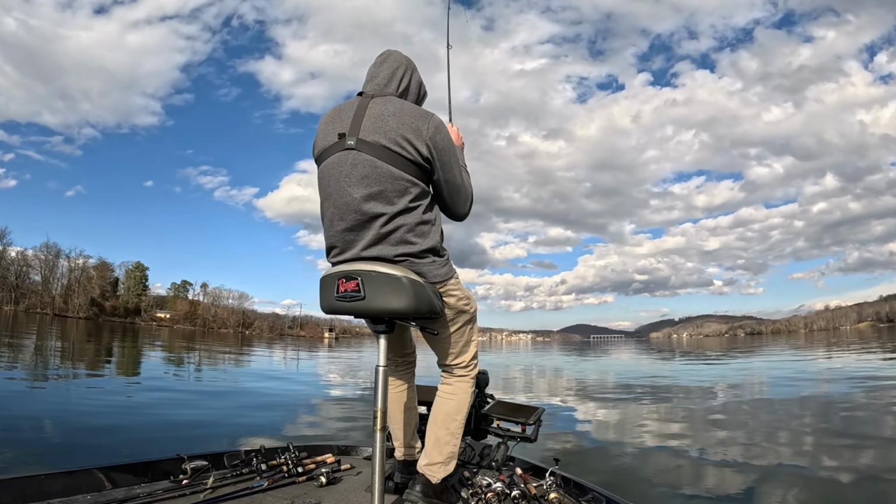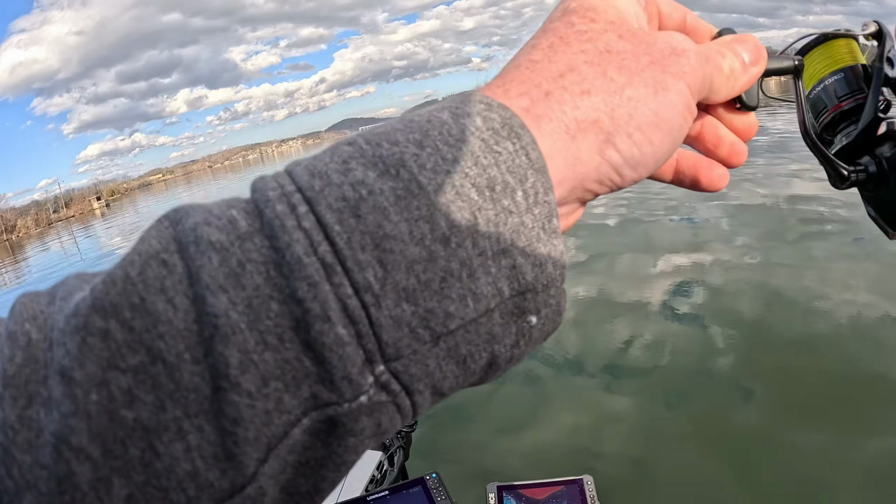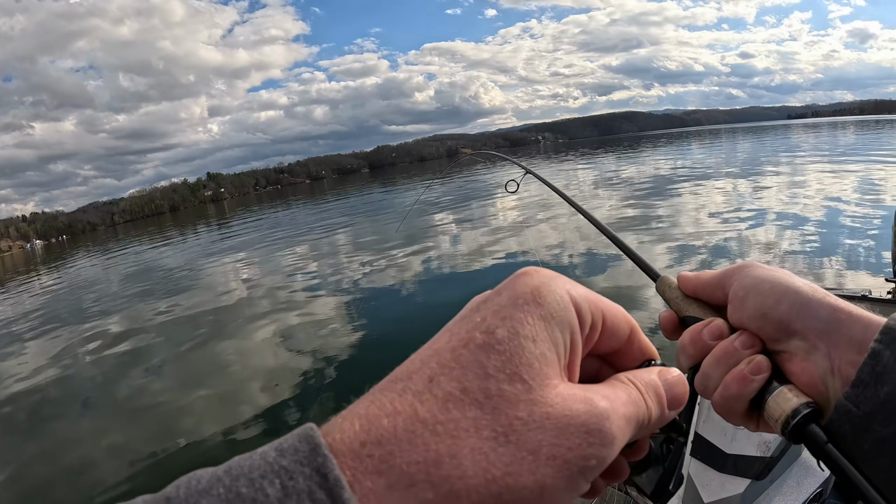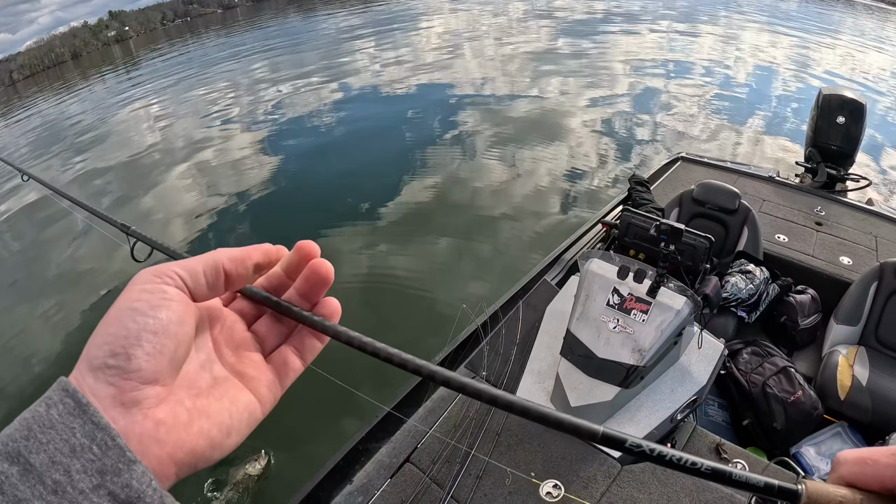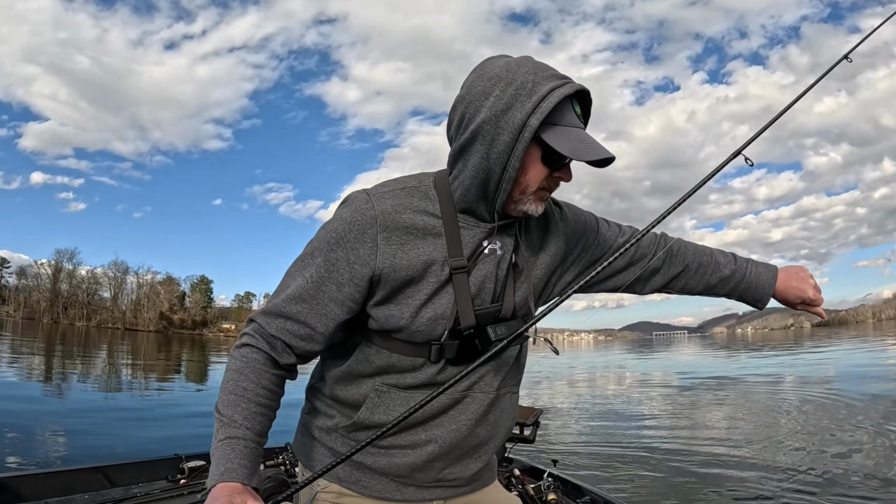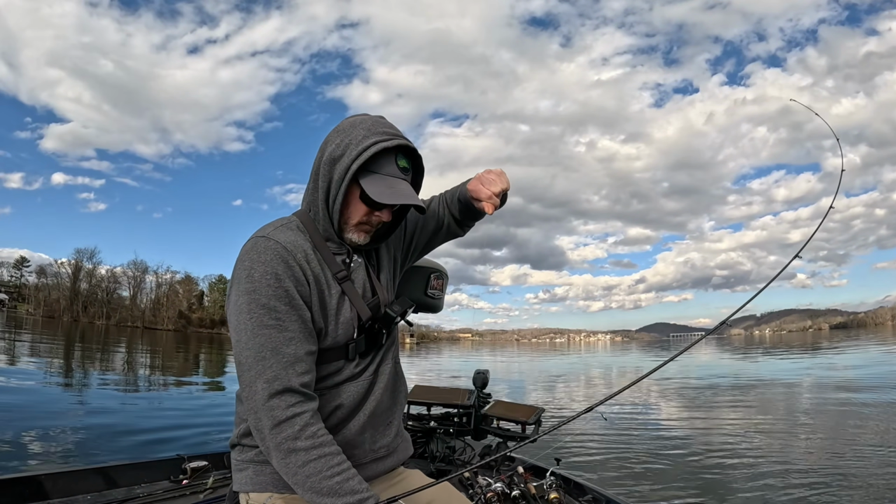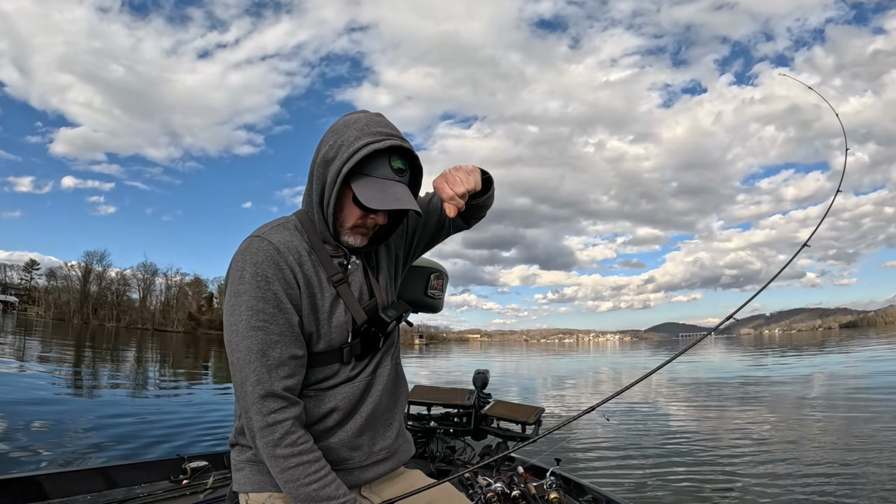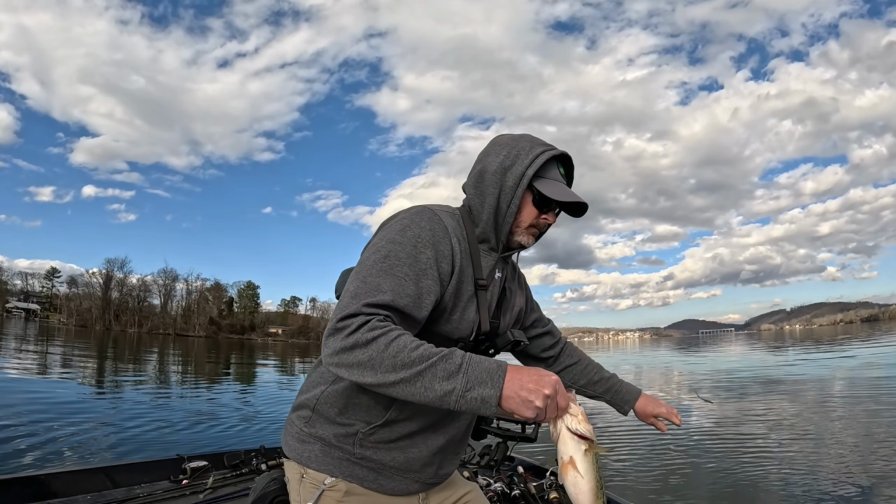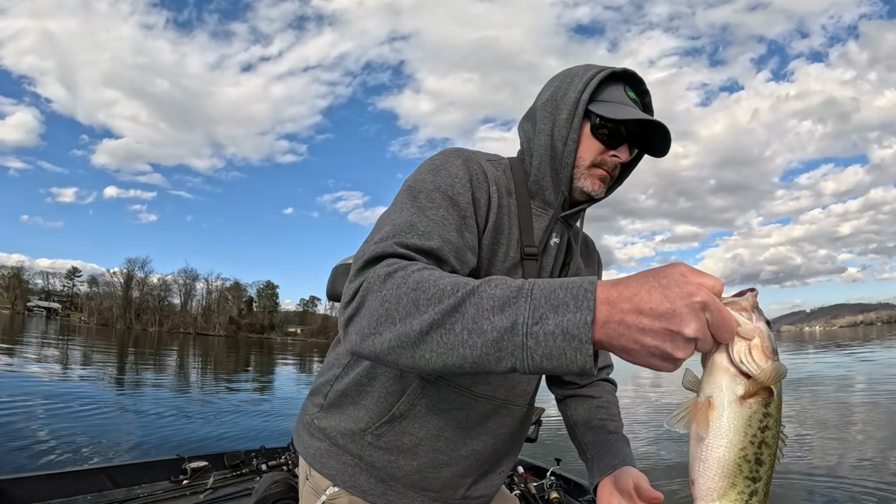There we go. Had to reposition a little bit. Nice largemouth. Not bad. Nice one.